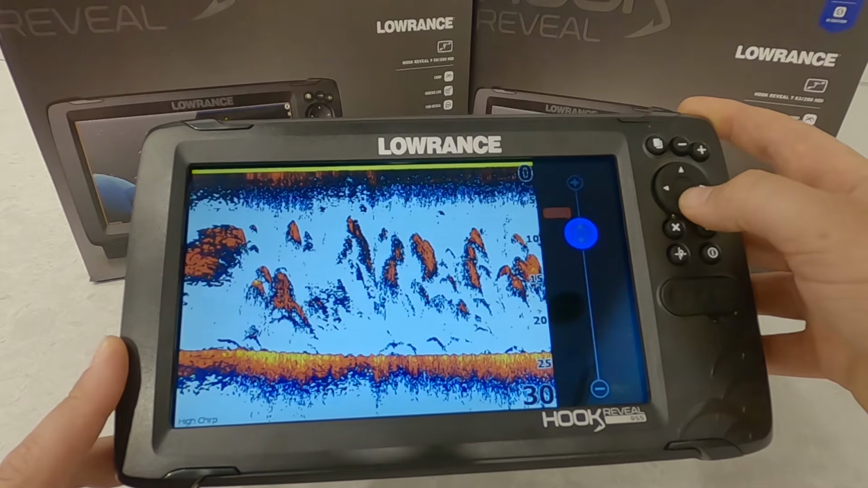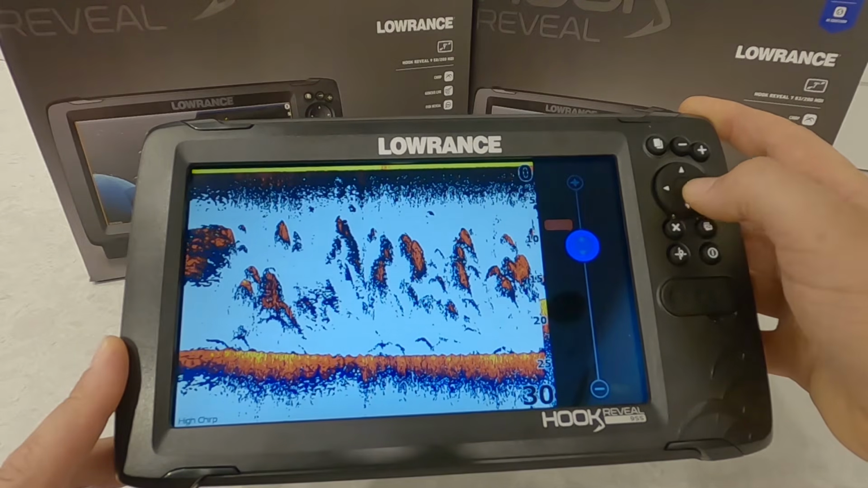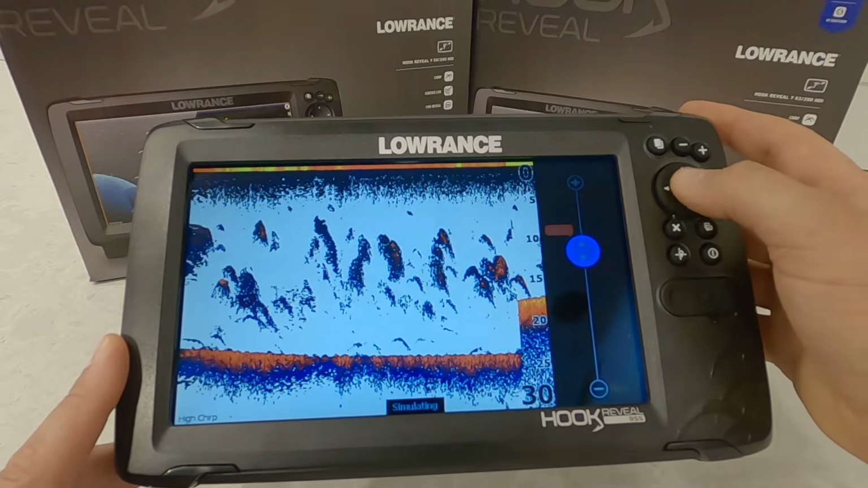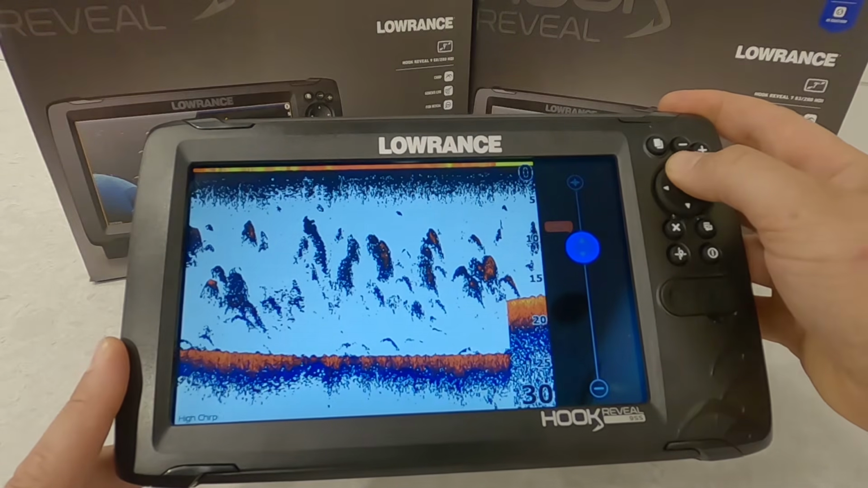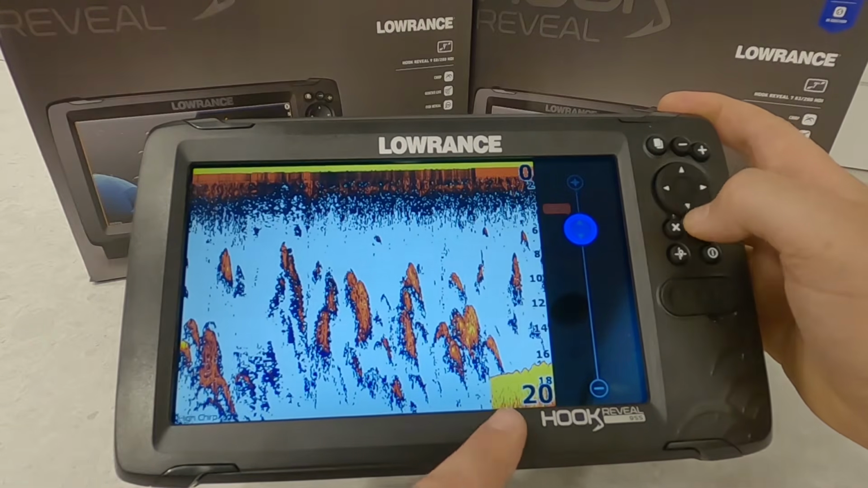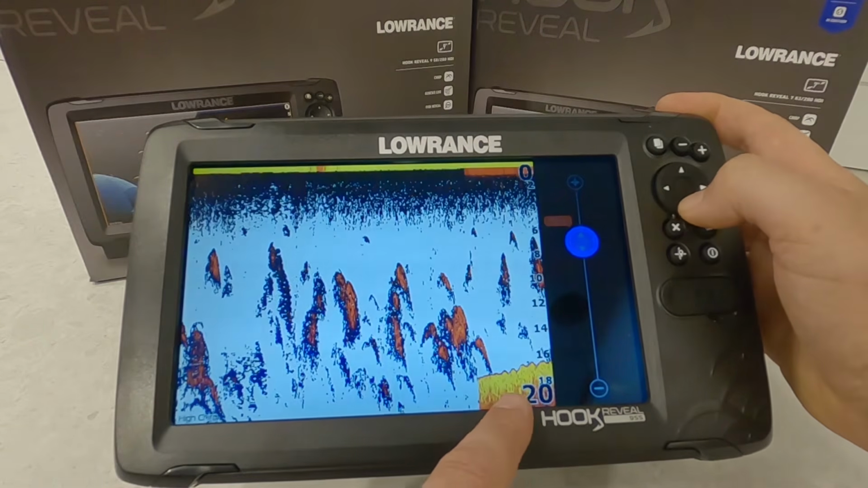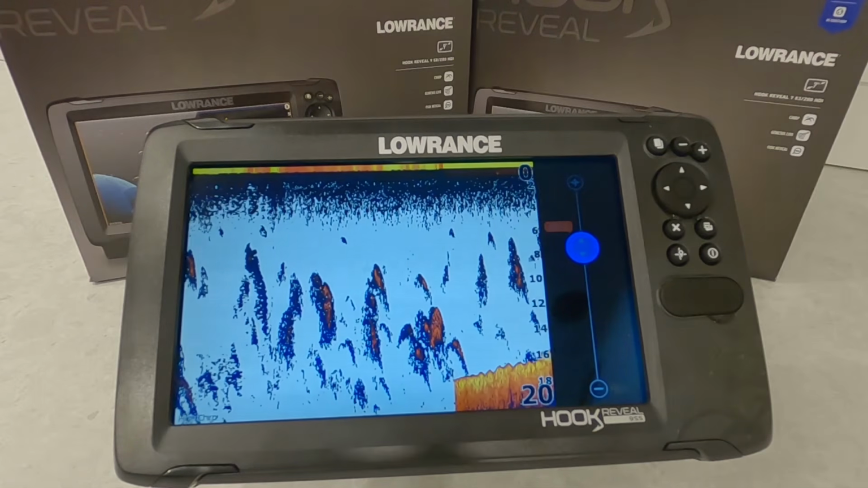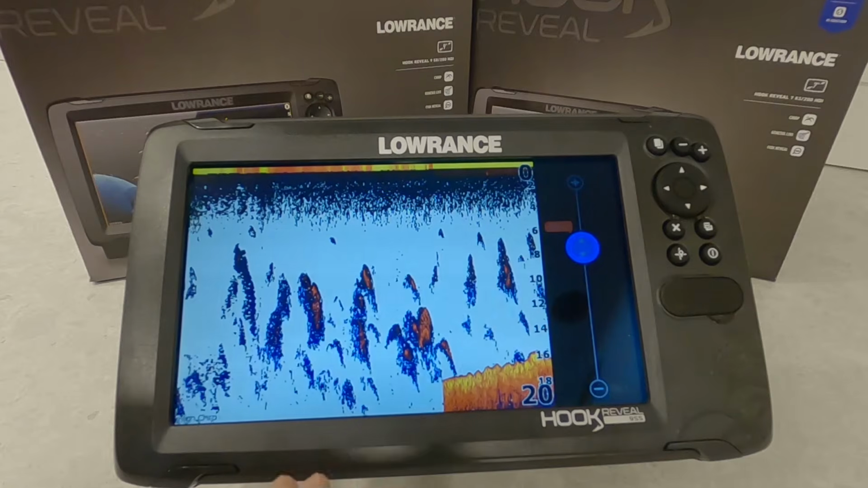And then our last adjustment here is our color line. My preference in shallower water is somewhere between 64, up to probably 80 at most. And you can see as I adjust it, it's the intensity of the color. And what that's going to do for you is tell you the bottom hardness. So you want to kind of keep it consistent.